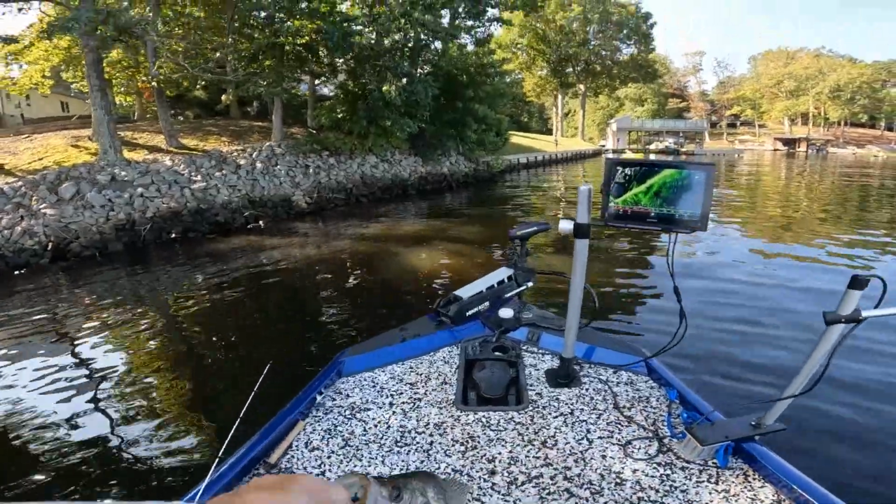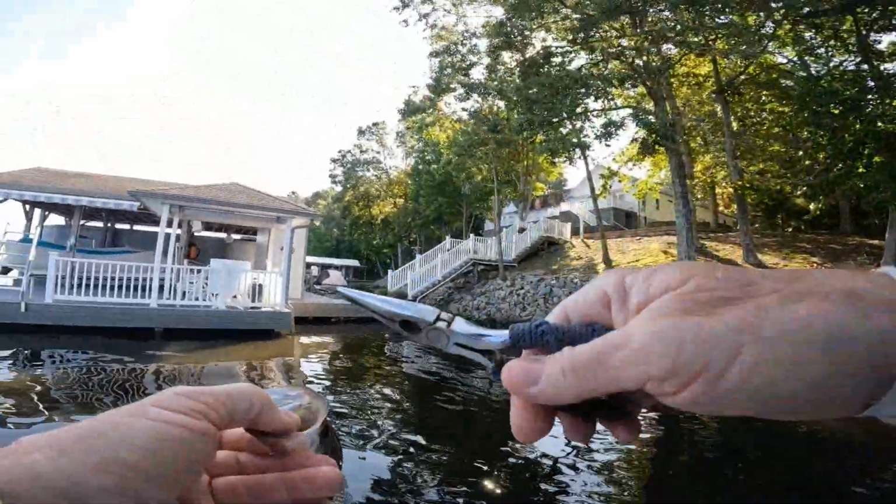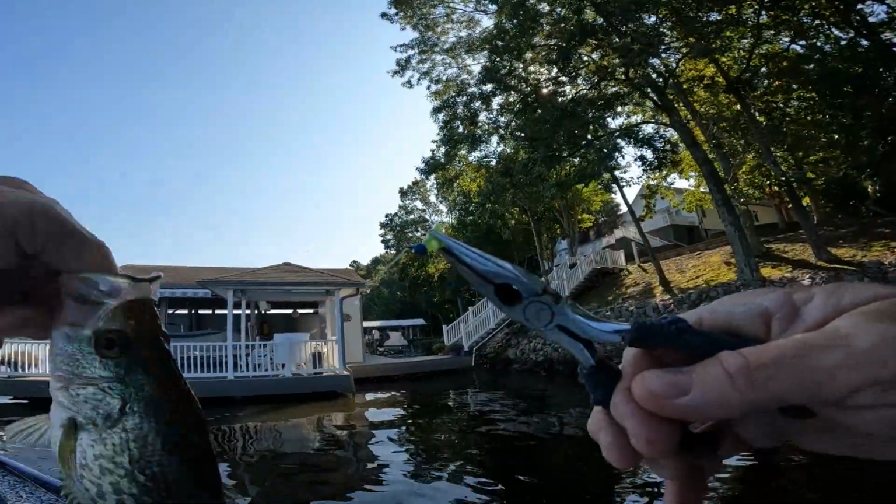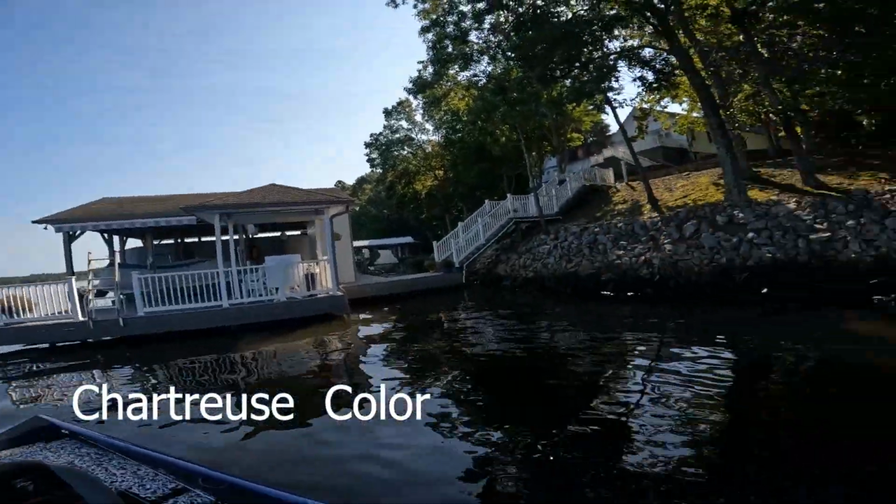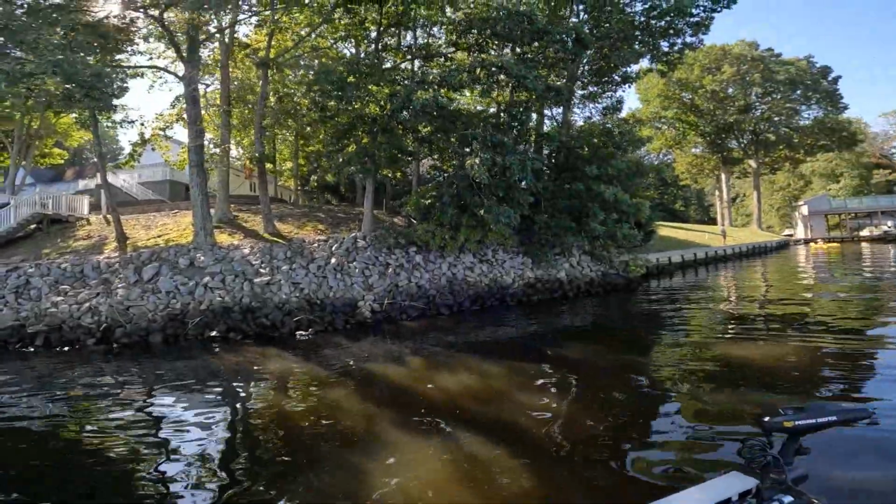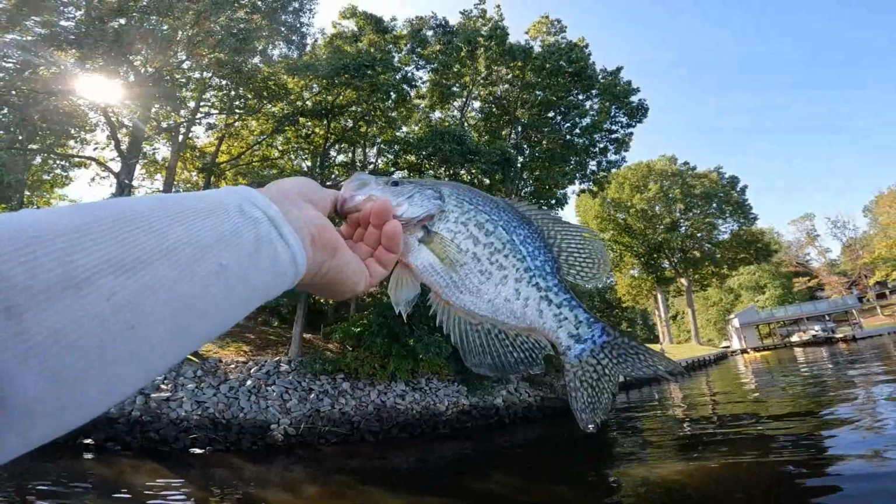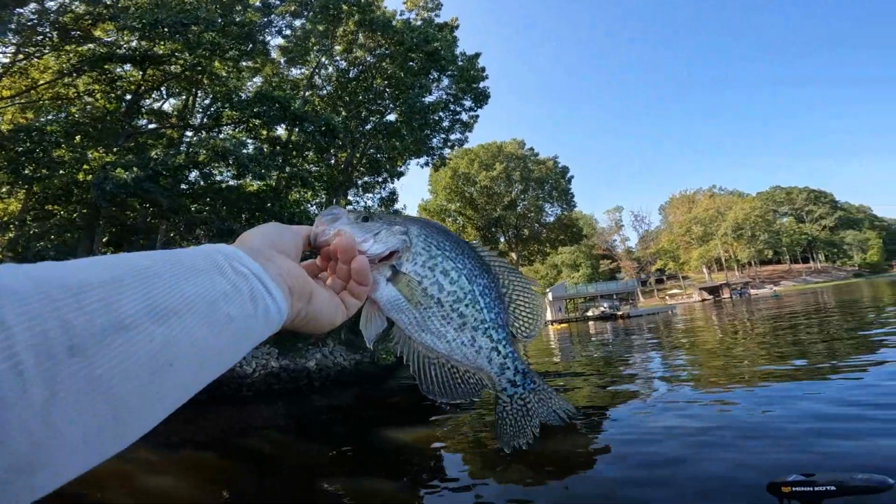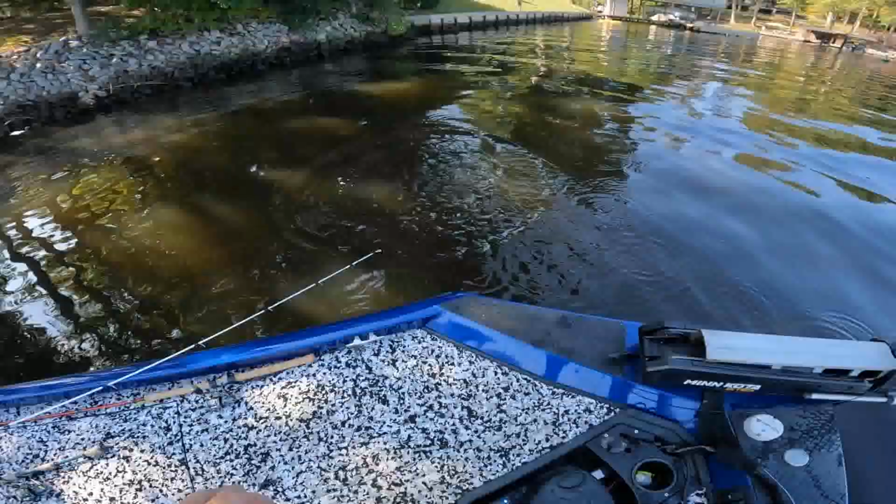Oh, he took it. All right, guys, I'm switching colors on the Fathead, but I'm gonna tell you guys, this is chartreuse, solid chartreuse. Sold a bunch of those this week. And you know why? We've had all this rain. You can see our lake's nasty too. That's a good one, guys. That's a good 11. He's probably pushing 12 inches. Man.